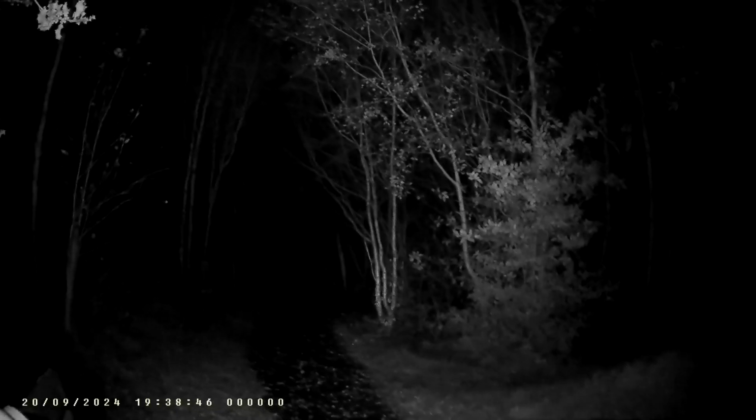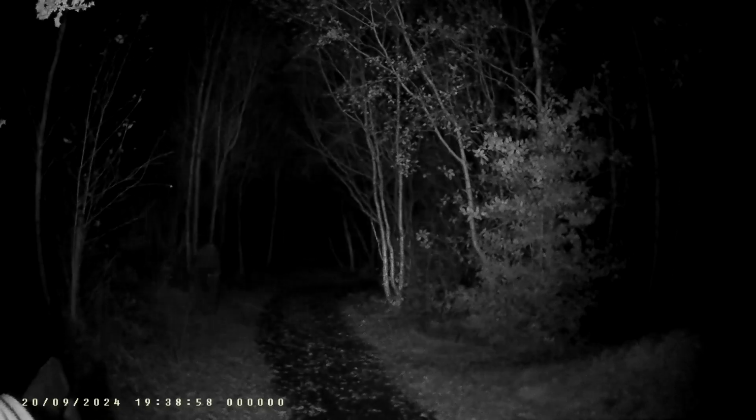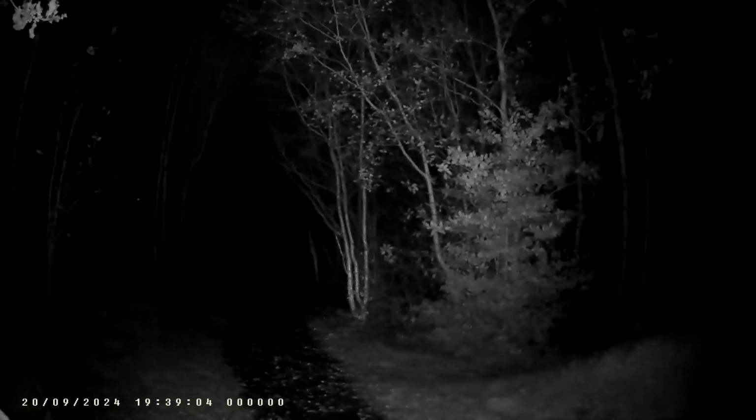I know people like the abandoned places and castles and stuff, but if you haven't got them, you haven't got them. You have to make do with the ground you've got.